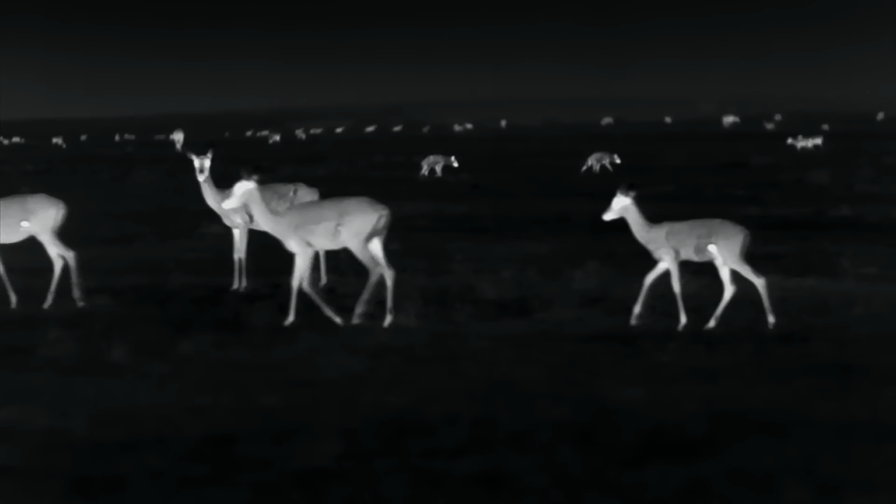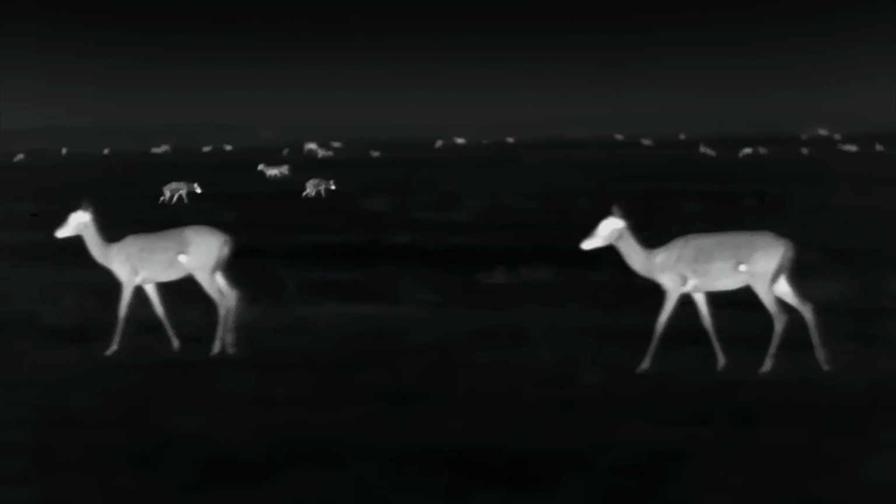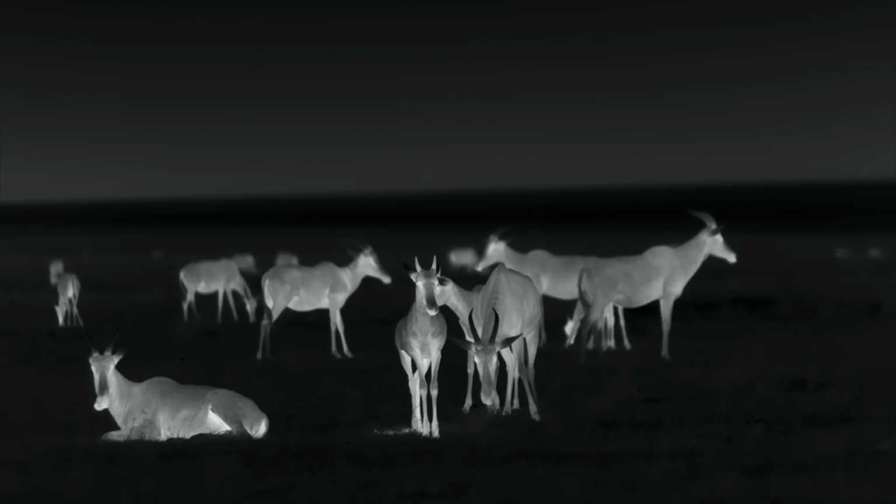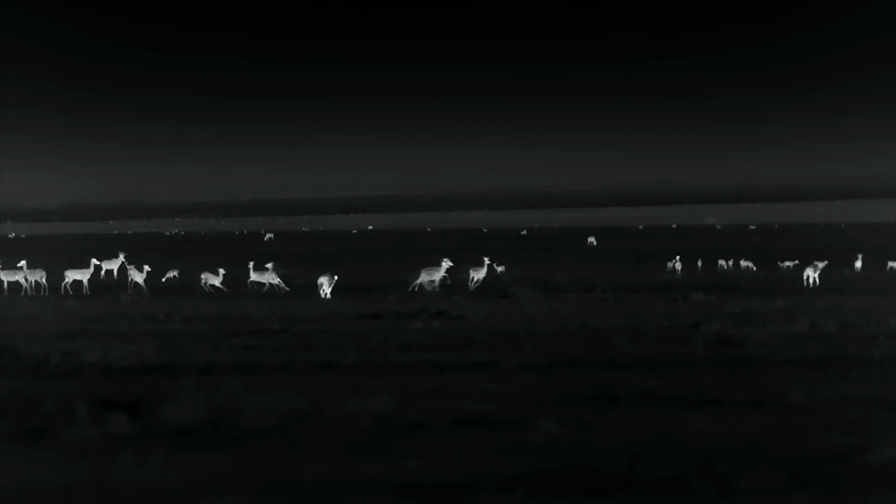Some hyenas are already returning to their dens. They are not interested in the fast impalas. The topis also feel quite safe, yet keep an eye on the predators. When they approach them directly, the hyenas make the impalas nervous. Unrest spreads out in the darkness.